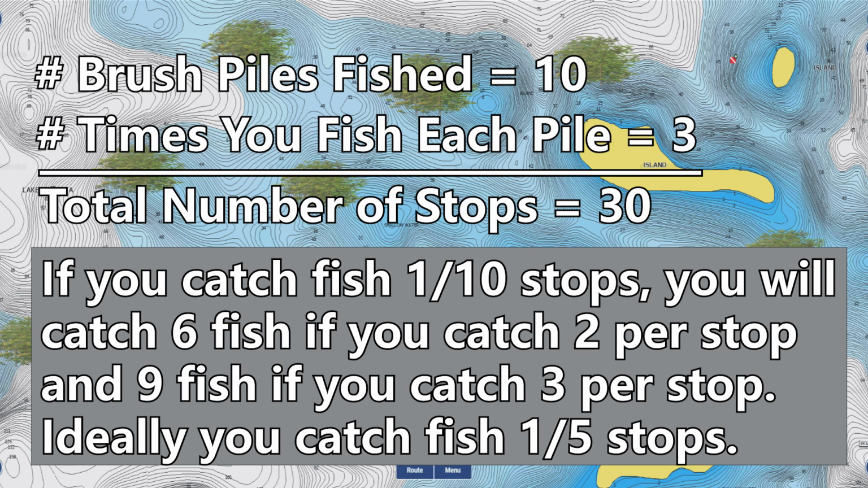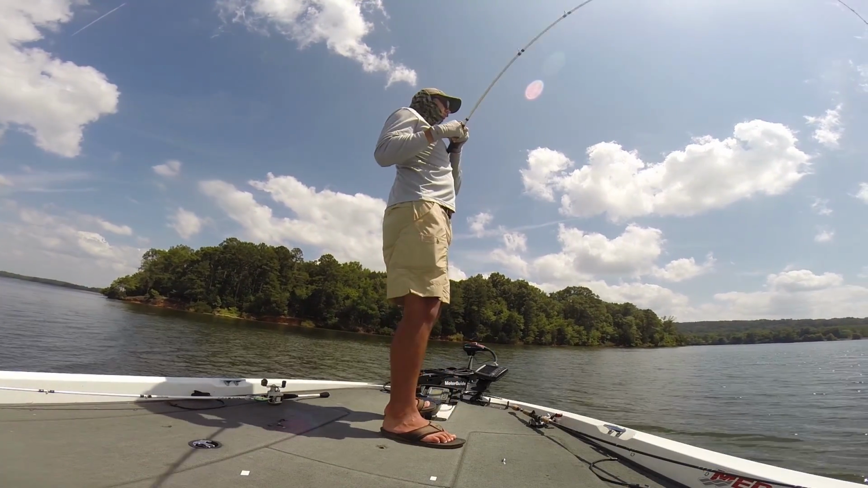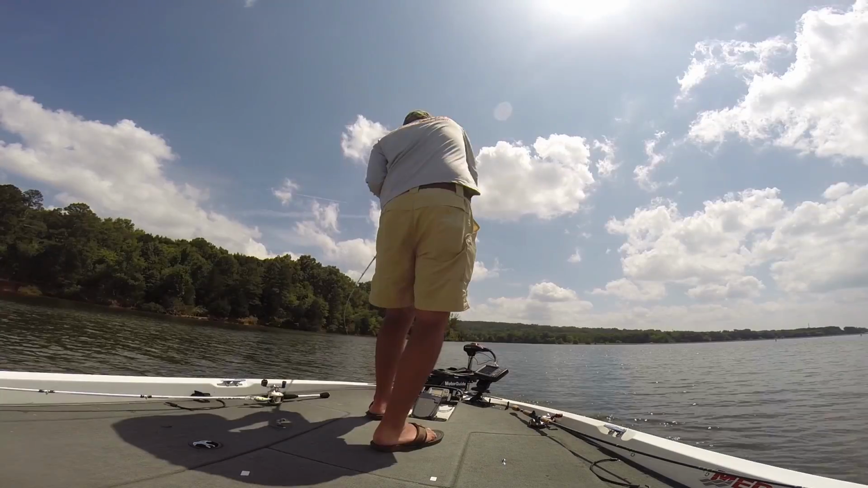And then if you do better than that, let's say you catch fish on 5 of the 30 times you stop, then maybe you're going to catch 15 fish. And so this is the strategy I use when fishing offshore brush piles. I'm basically just rotating the same 10 or 15 brush piles I know have fish multiple times until I get bit. And it can be kind of a frustrating way to fish if you're not used to it, because you may go 2 full rotations sometimes without getting a single bite.